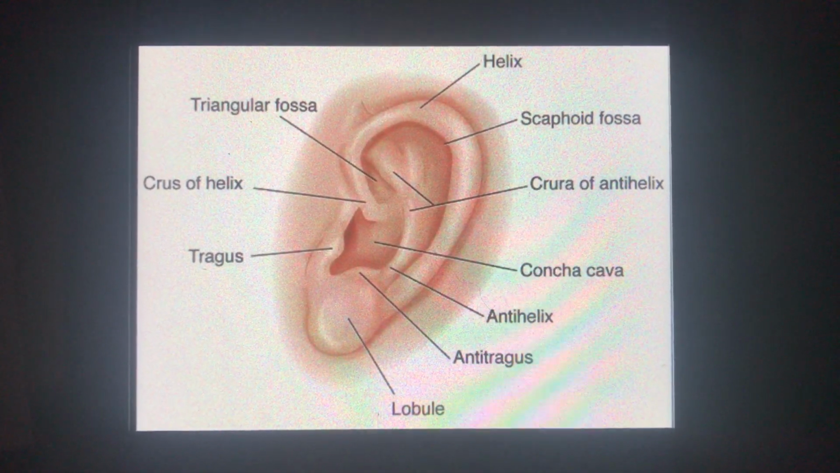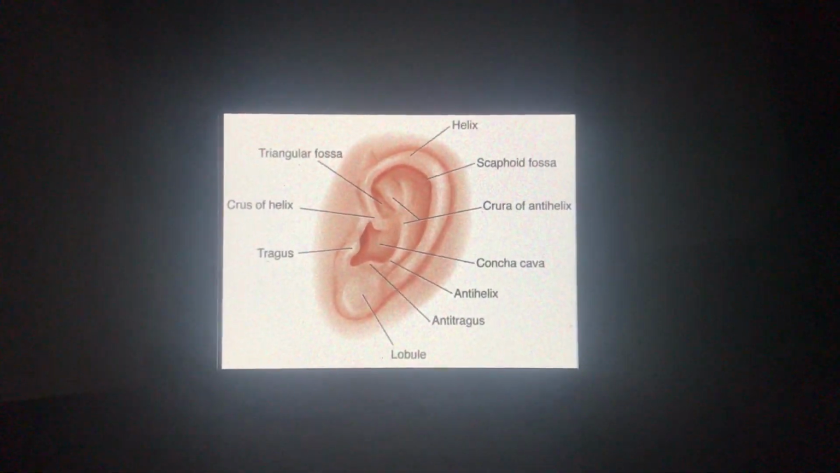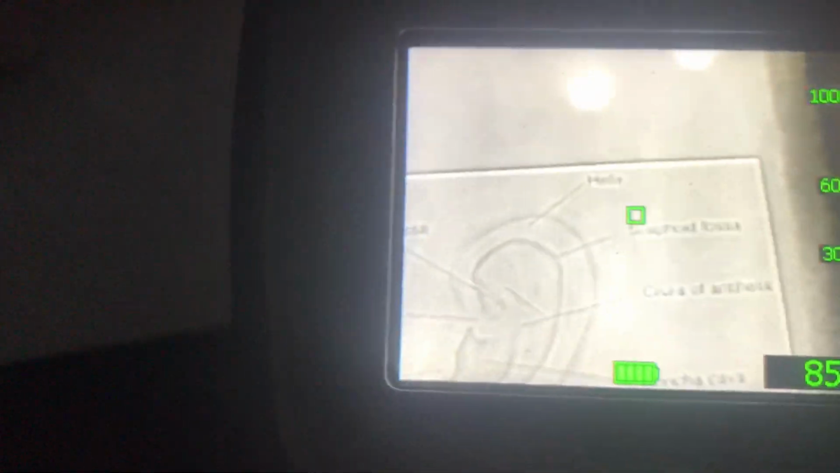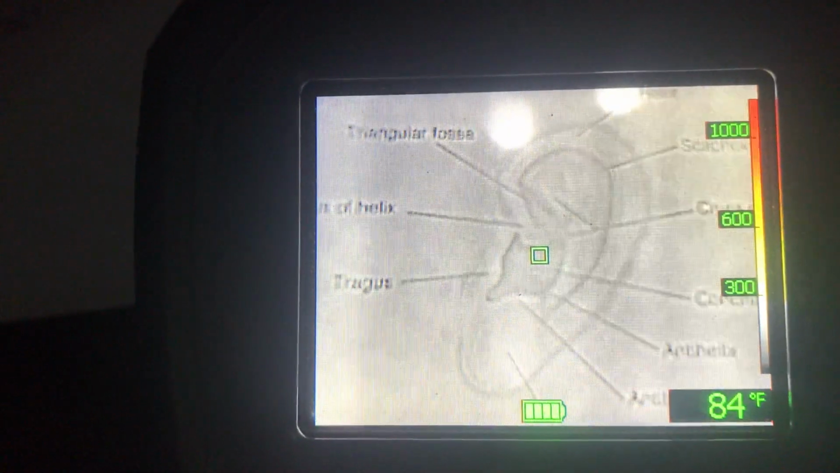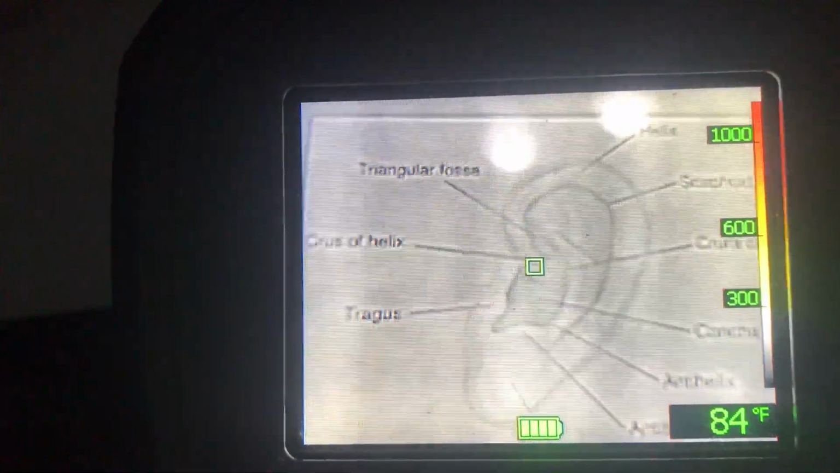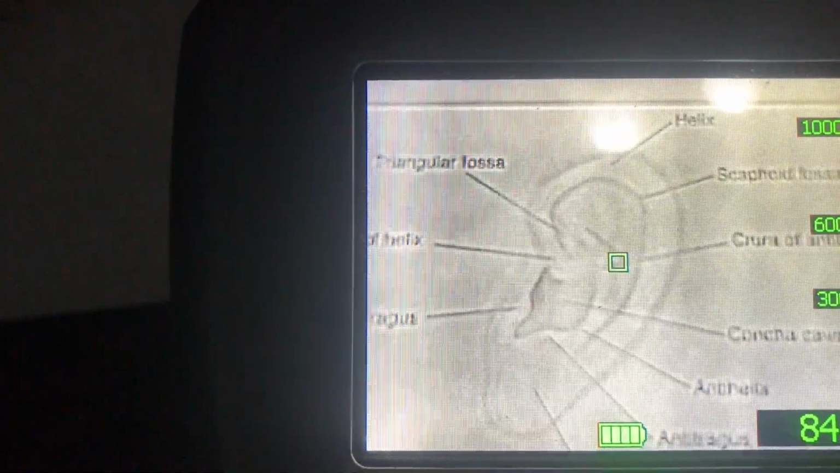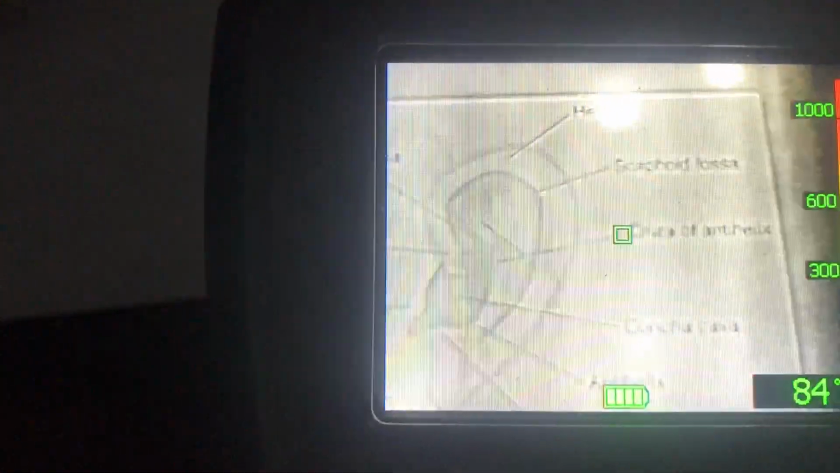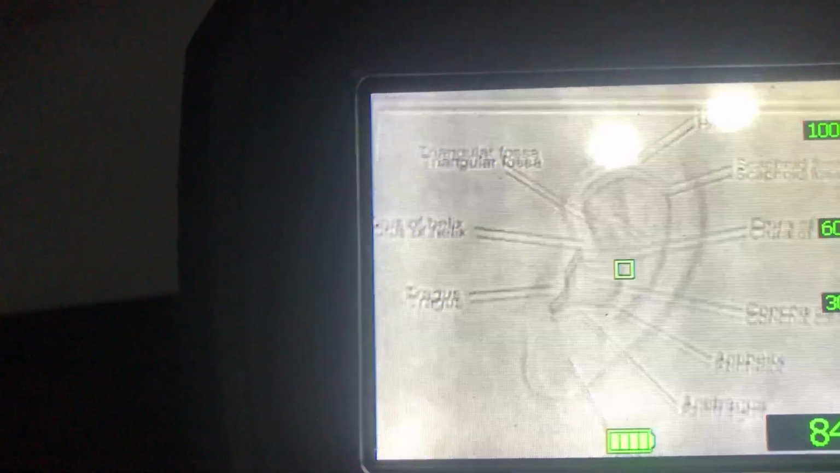Biggest factor is going to be distance, because the area that the thermal imager measures on the screen, if you look at this image, is basically that little green square. And you can kind of see the ear diagram through here, and with that area you want to be somewhere in this region right here. I'll describe that region in a moment. But depending on how many pixels of the ear it's reading that temperature from, that's going to be a factor of how accurate it is. And that's going to change with distance.